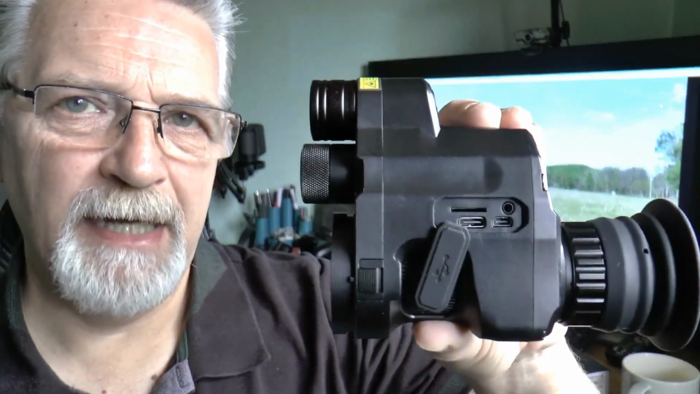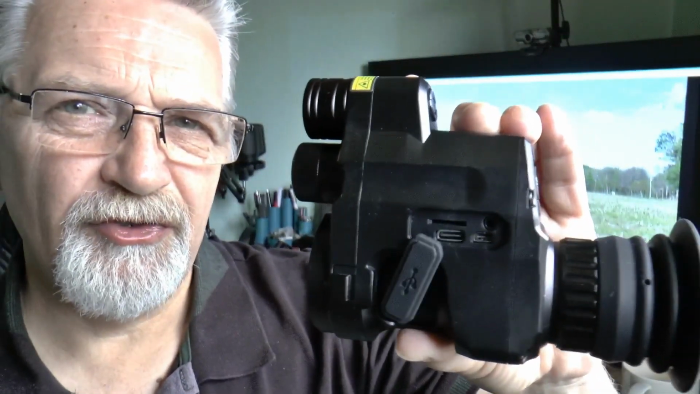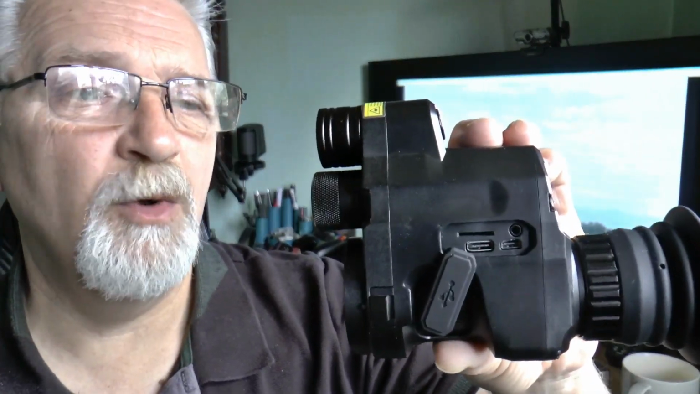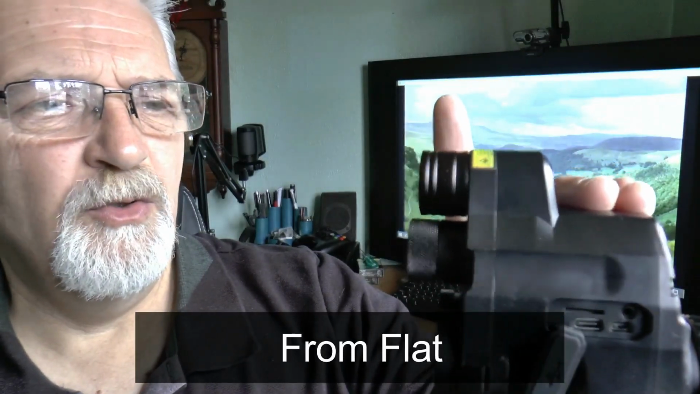I don't know. I haven't really tried using another charger yet. But the instructions, which are not particularly good, I must admit, don't say anything about taking them out of the unit. You can charge them in the unit, and that's what I'm going to do, at least for the first time, and see what happens.